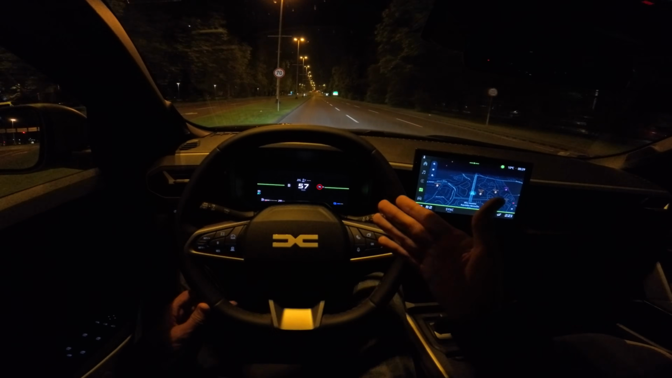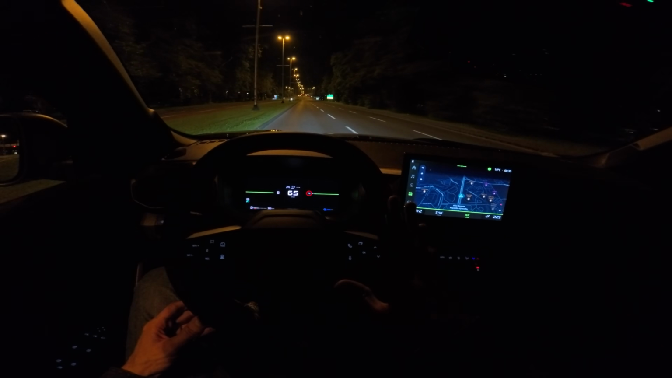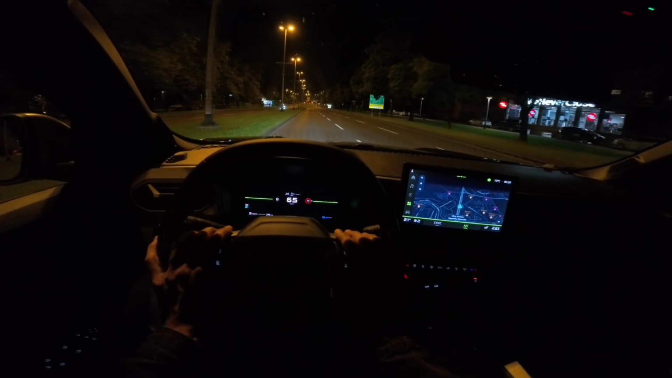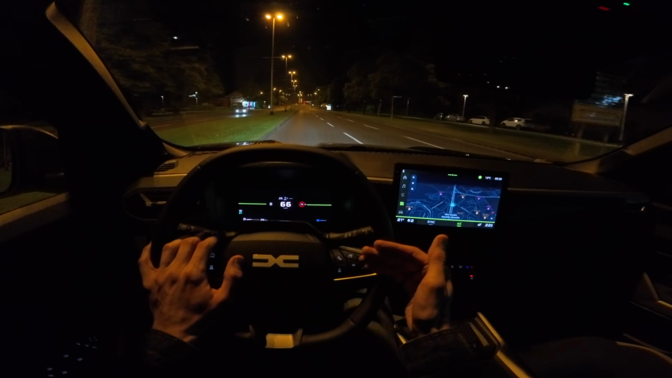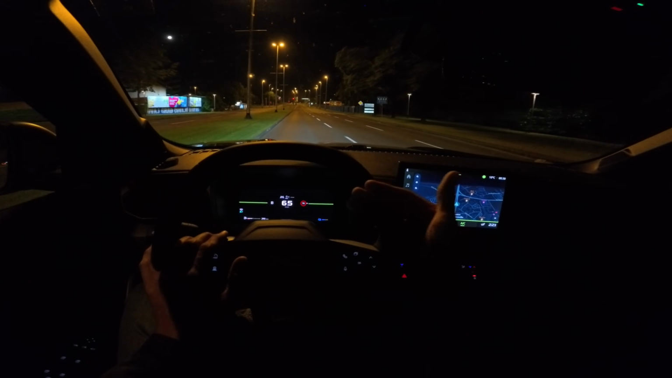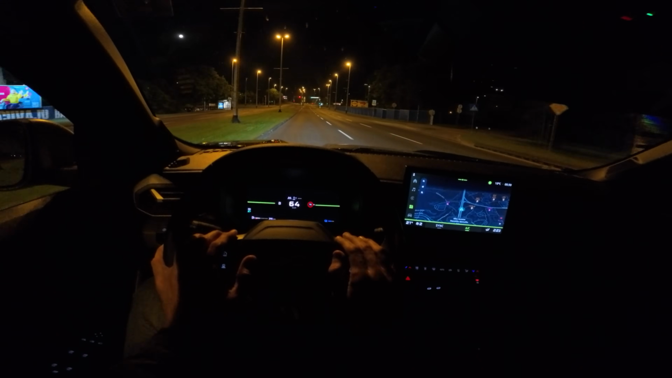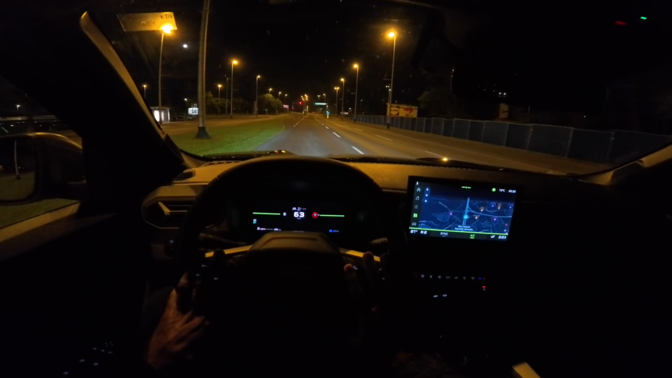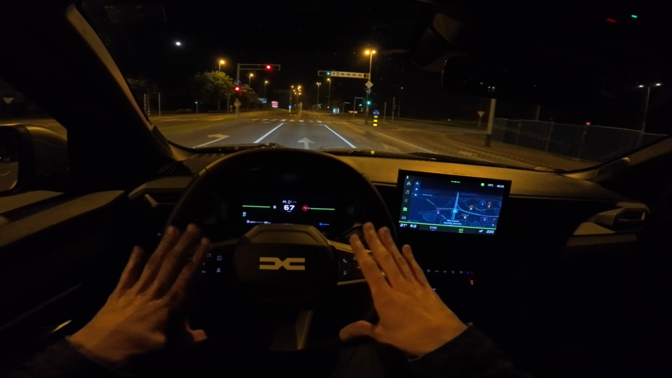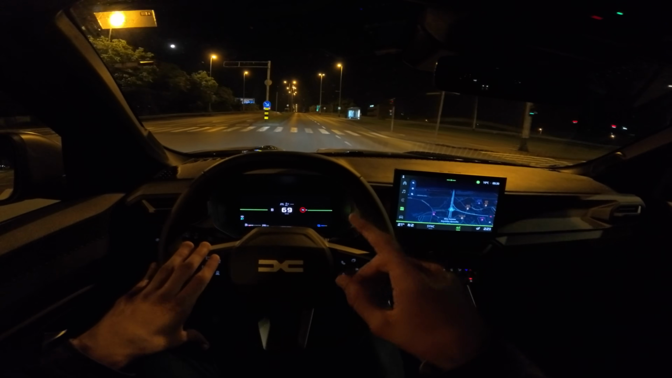So you can see here, this is just nicely accelerating. I haven't even pressed the throttle all the way. It's just super gentle acceleration, combining electric instant torque with the petrol. Again, good overview regarding parking and driving, and you can see the hood.